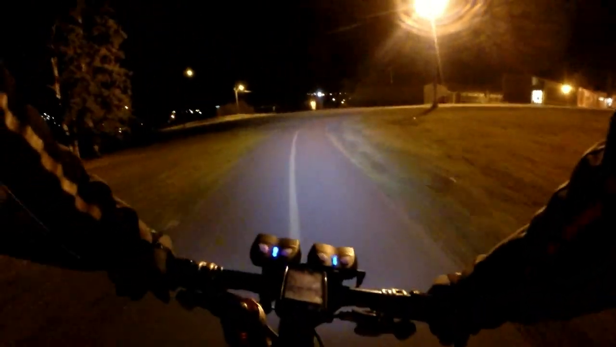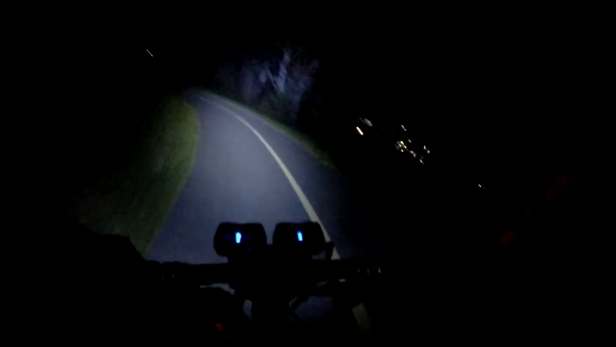Here, we'll go down here and we'll do the lower section in reverse. So it would be fun to make a Strava segment through here too, because it would be a fast, fun, technical, twisty bit, but it would be really fast. Again, not super responsible to be doing this kind of stuff on bike paths when it's busy.